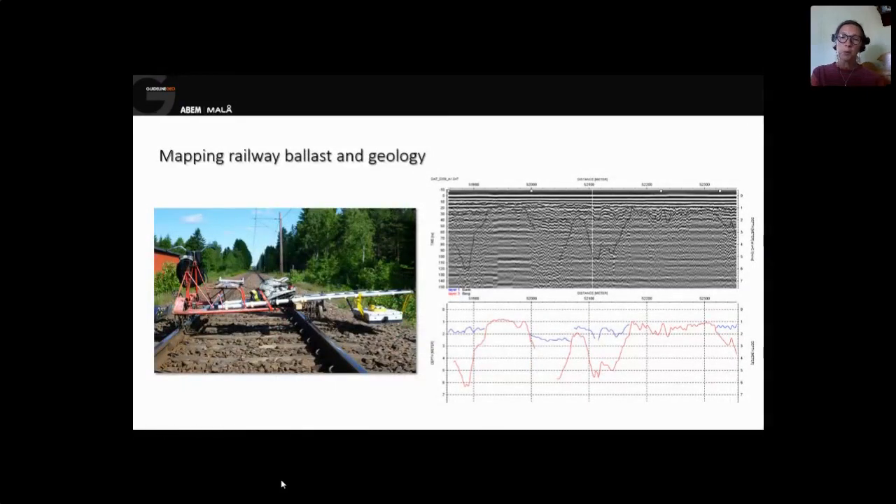And when you don't want to walk anymore, you can actually use a trolley and connect your GPR to that one and take a bike ride along the railroad.